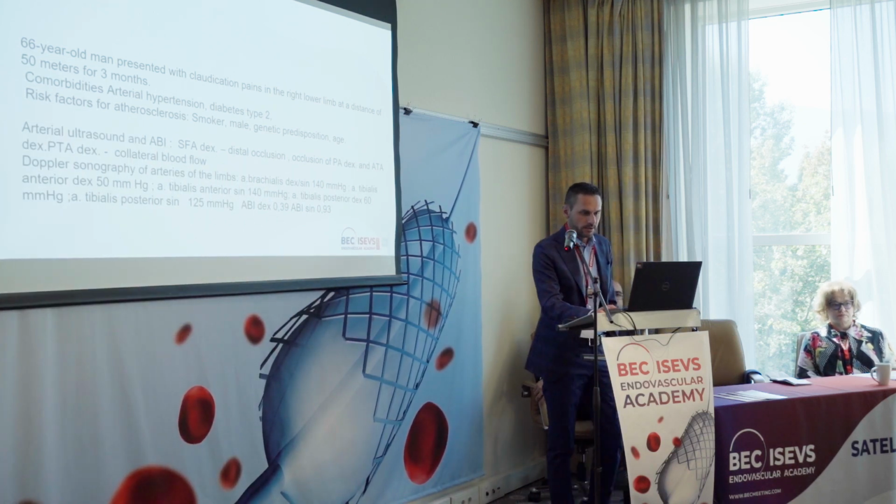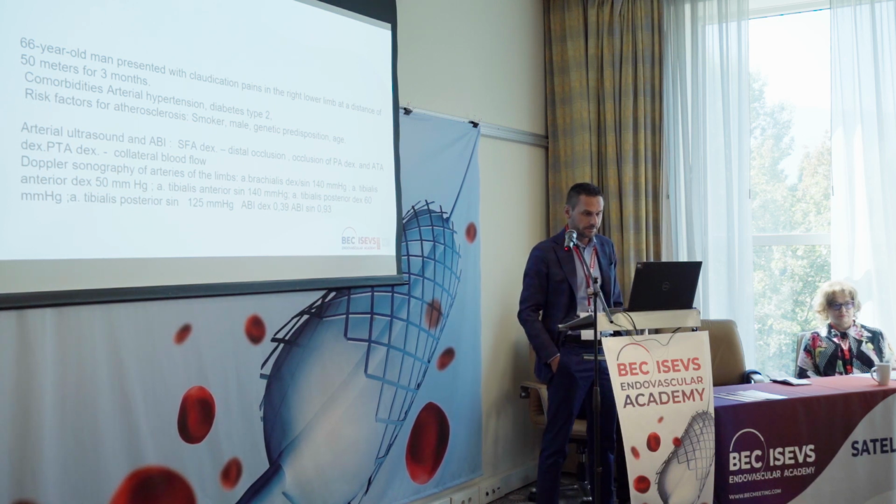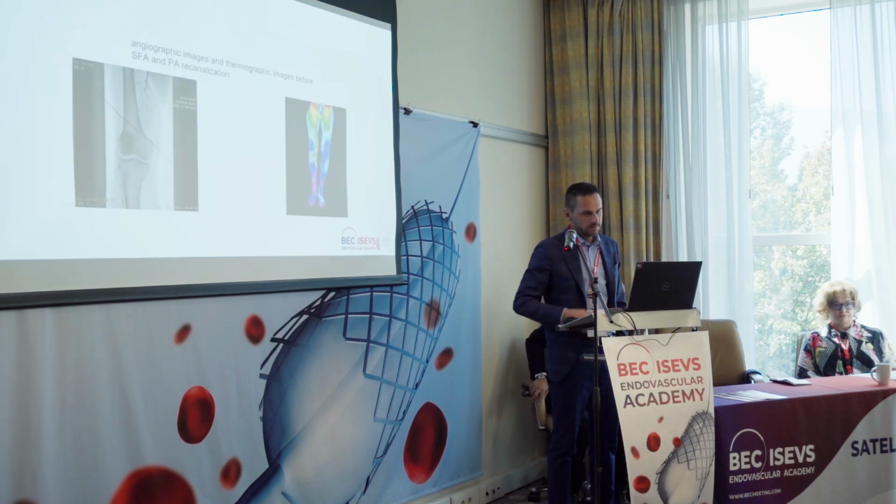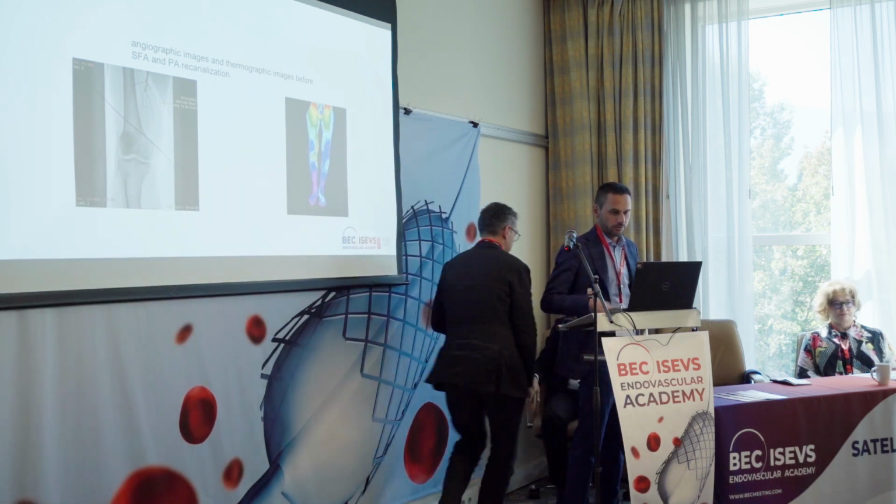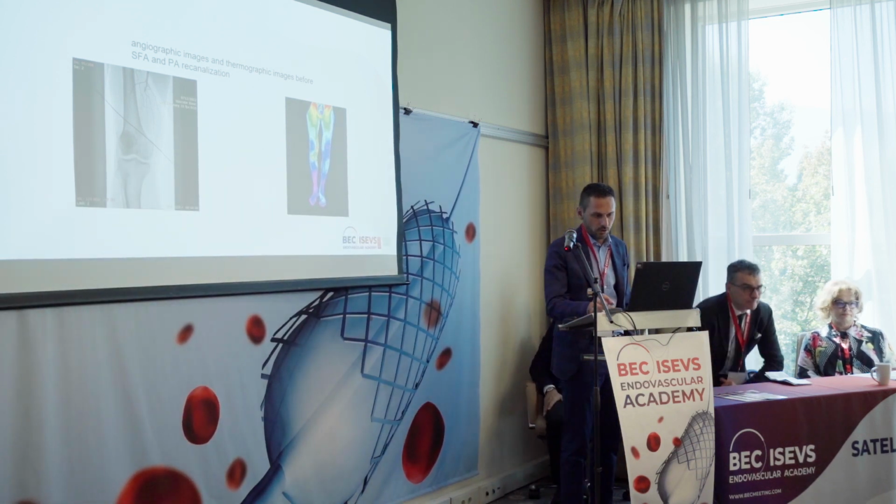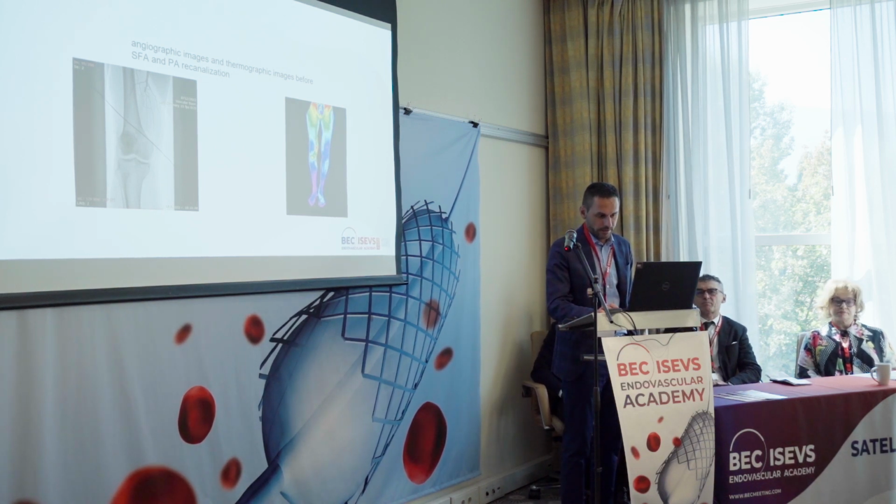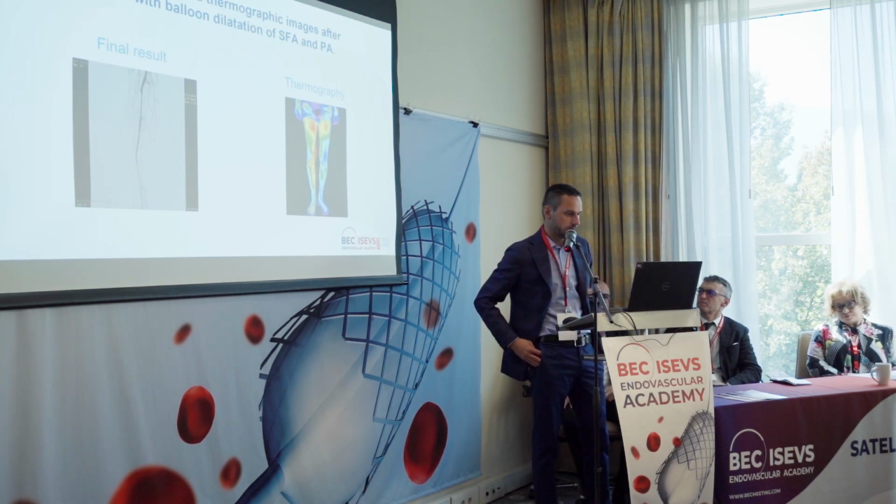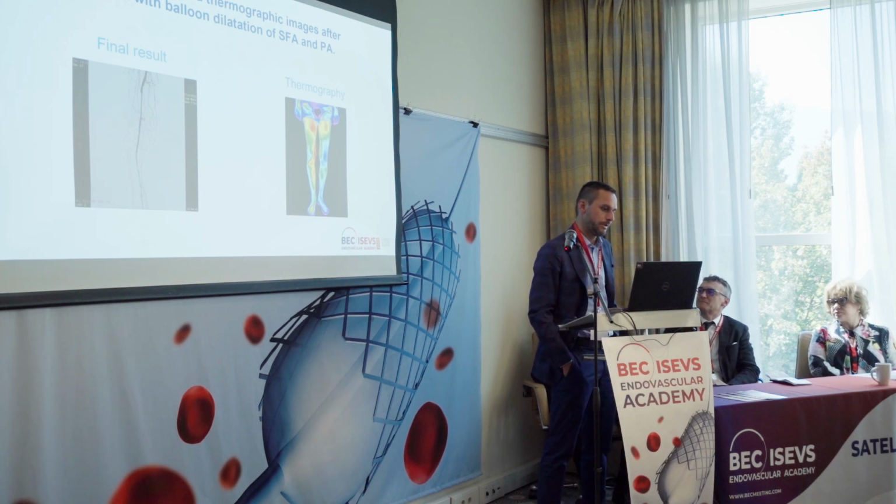And one patient of the practice with peripheral artery disease, critical ischemia of the right side, with occlusion of the popliteal artery and tibial artery. This is the Doppler, the standard procedure. From the angio, we see this occlusion with collateral flow on the distal part of the posterior tibial artery. This is after recanalization of the popliteal artery and the peroneal and posterior tibial artery.